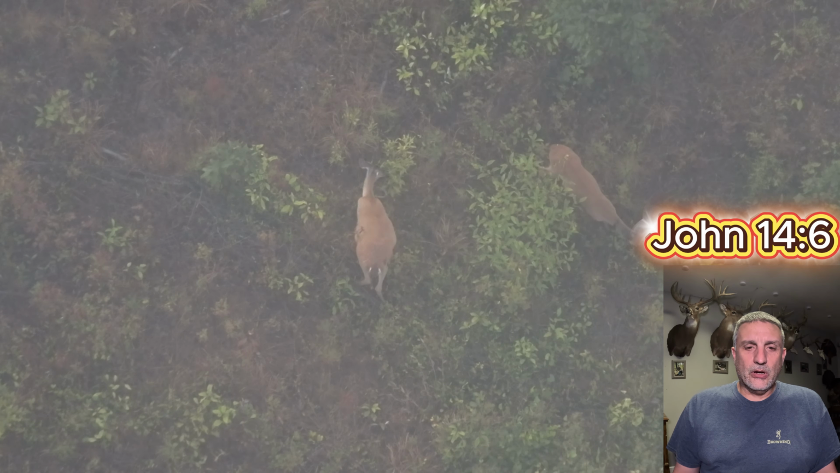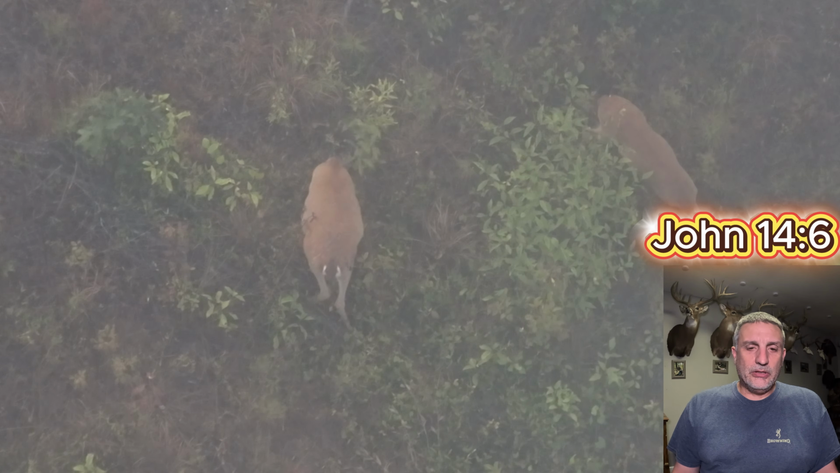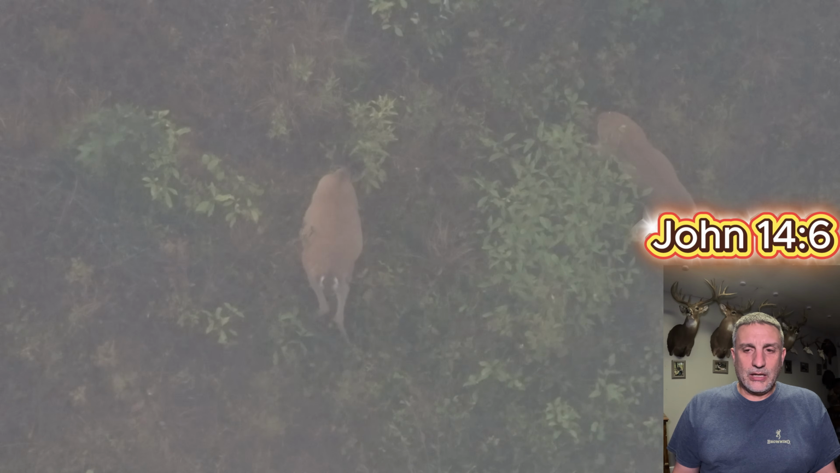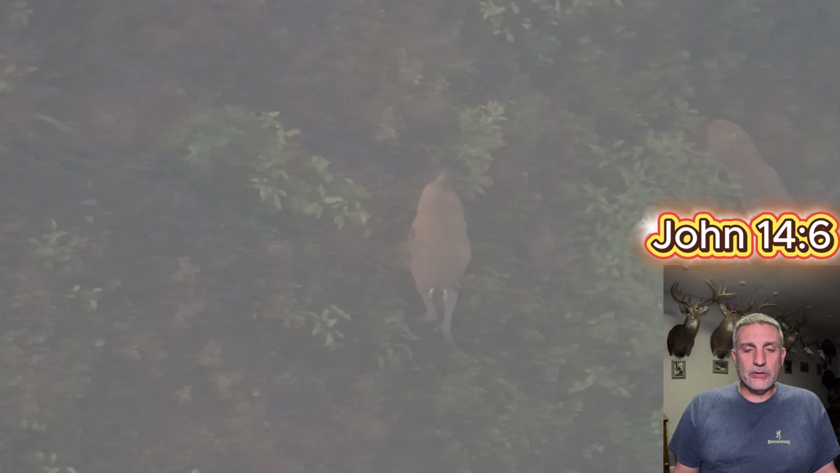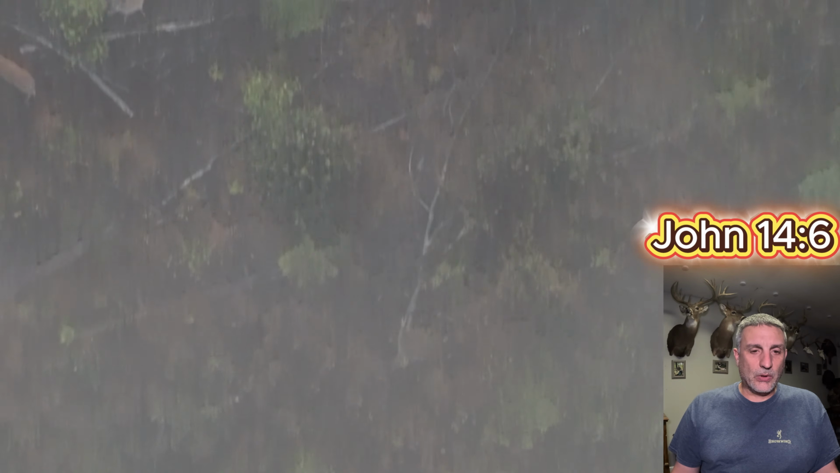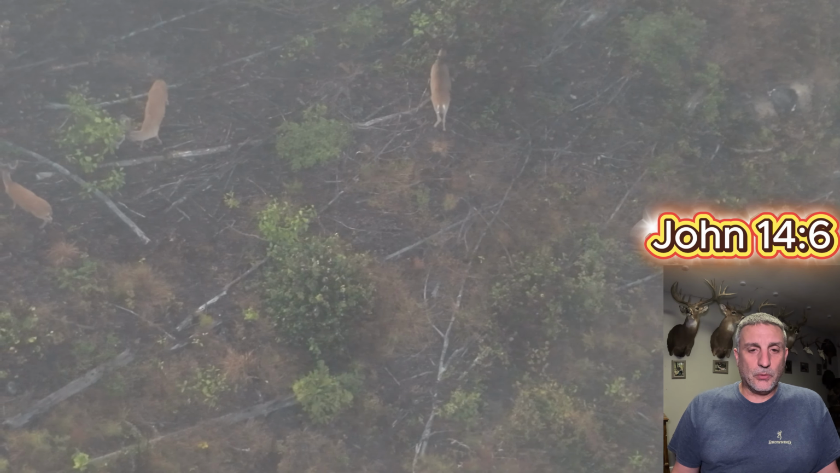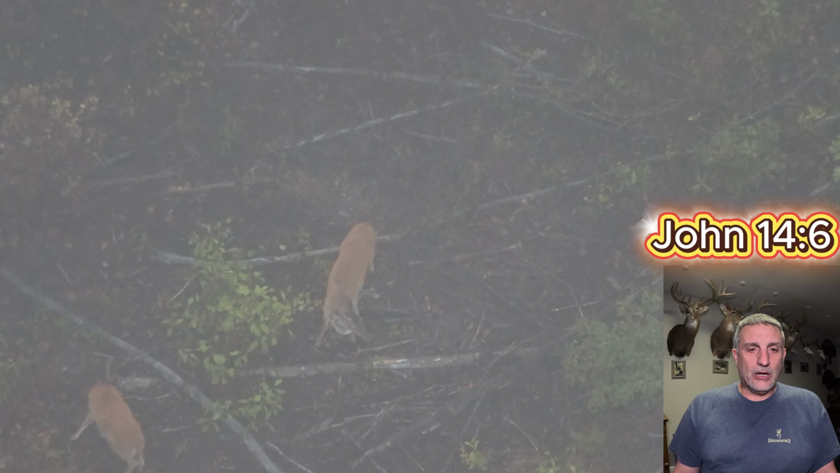So you look at these deer side by side, just out here feeding in the clear cut. And they'll do that right up till season, so it's kind of cool to watch. And even really after season, they don't move as far as I would have thought. I'd always been taught that deer have a pretty long range, and these deer seem to stay pretty close most of the season.